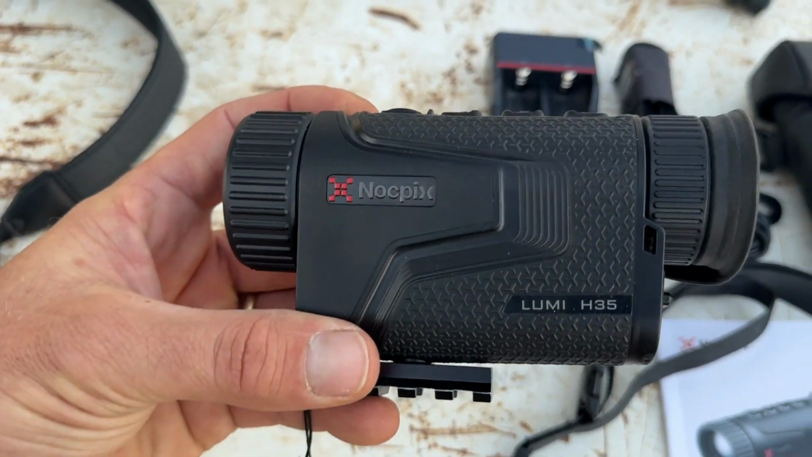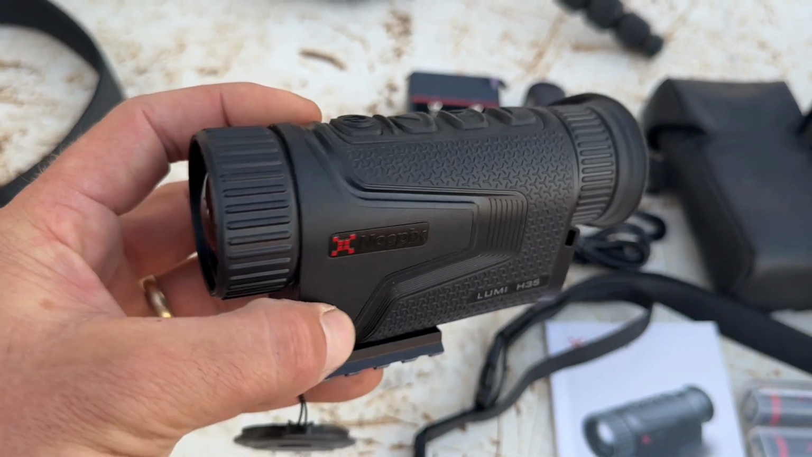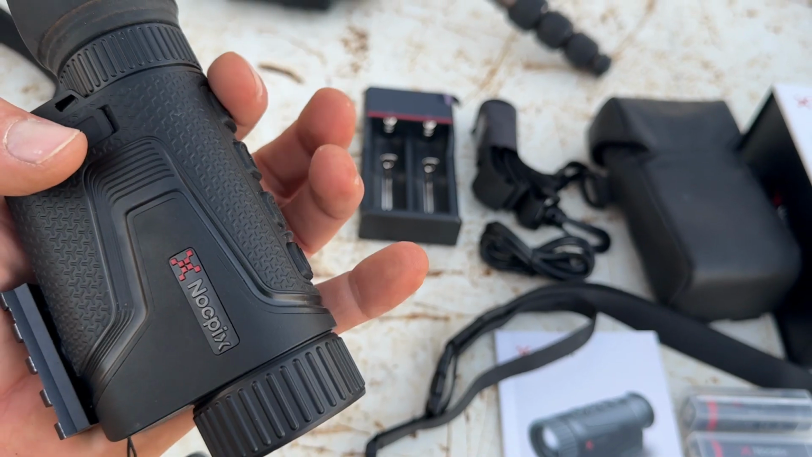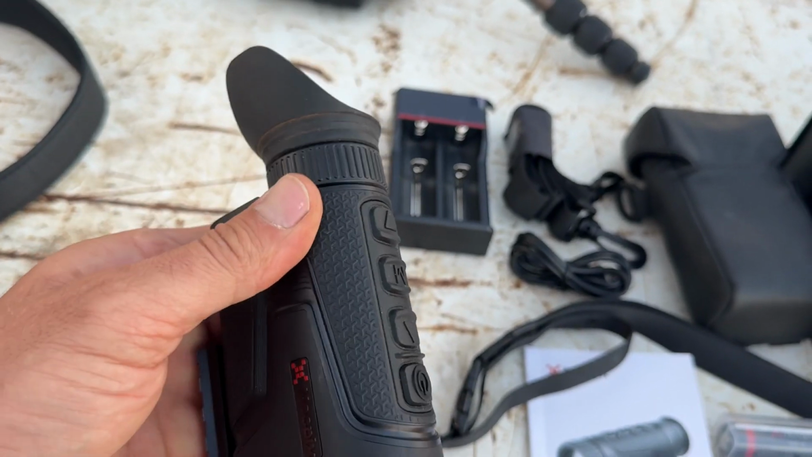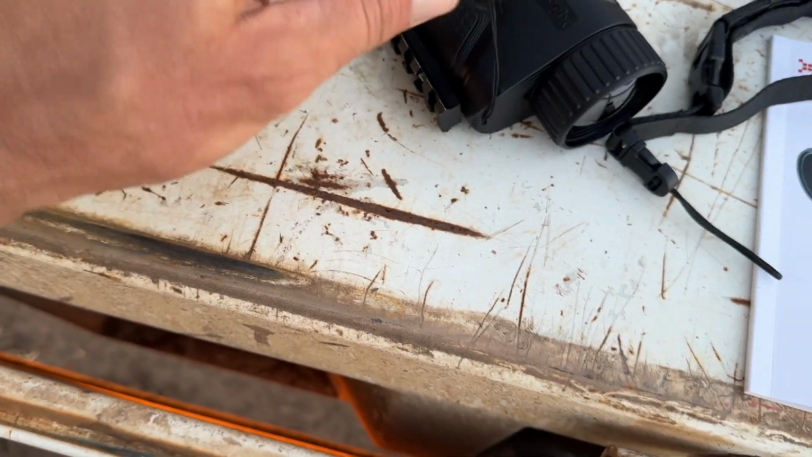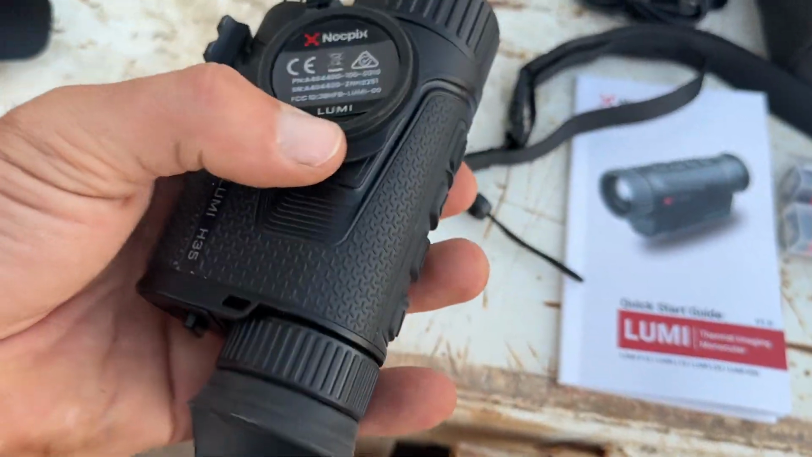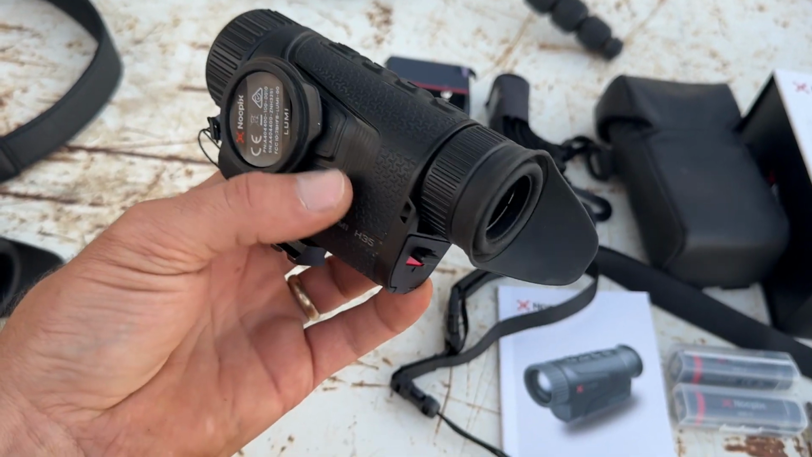And here's the device itself, the Nocpix Lumi H35. The buttons on the top I do find are a bit stiff. You've got to really push them hard to make them operate, but once you get used to it, they are very usable. One thing I quite like is there's a little magnet in the cap here, so it can magnetically attach on either side to stop the cap swinging and flapping around. It just sits on the side out of the way, which is quite a nice feature.